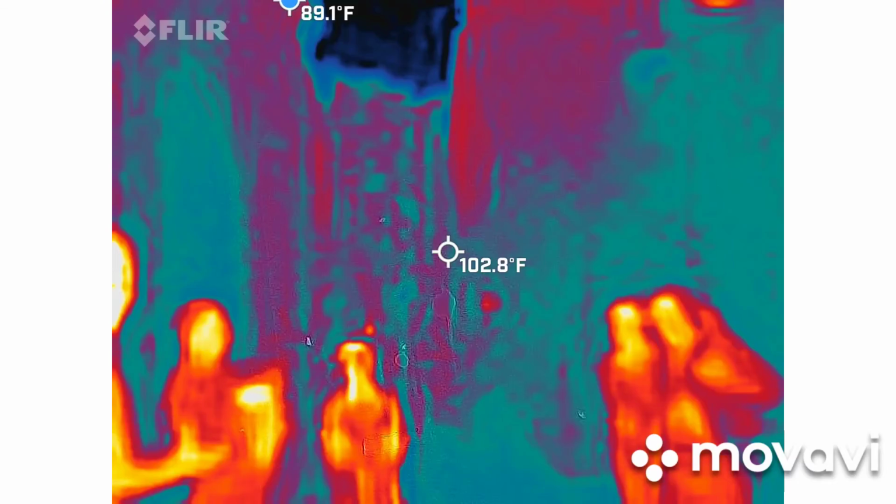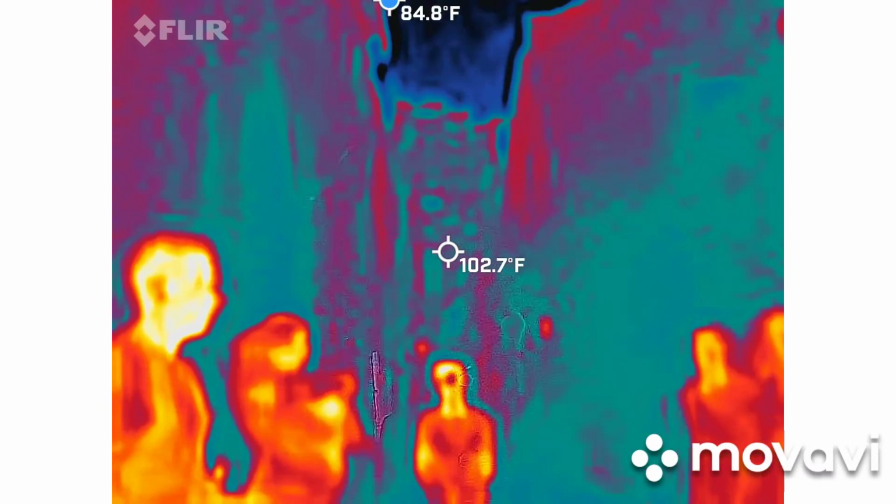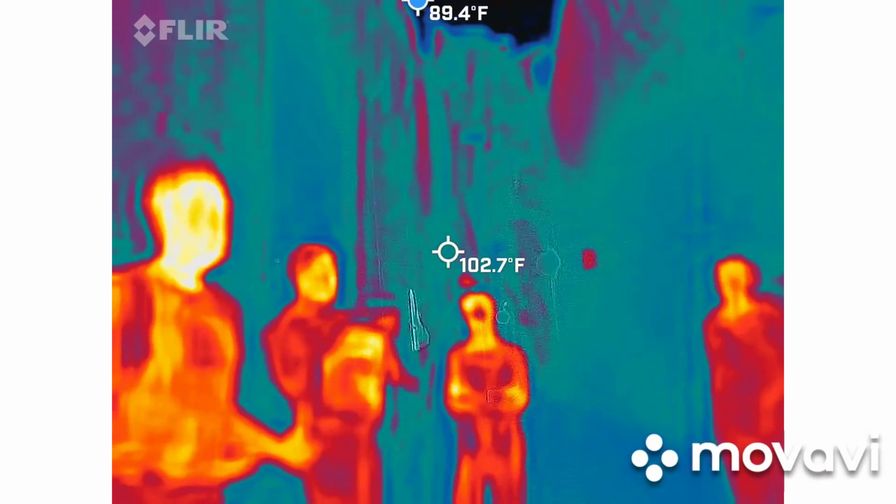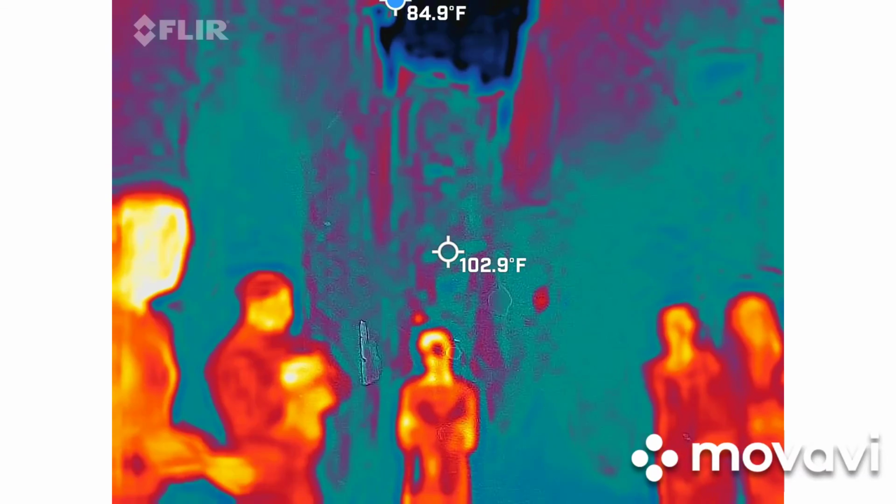When I get the same names over and over again, that's what we call a residual ghost. Pretty much they're doing the exact same thing. They might not know that they're actually dead. And again, I will get other clues around this place, but those are the two most common things.